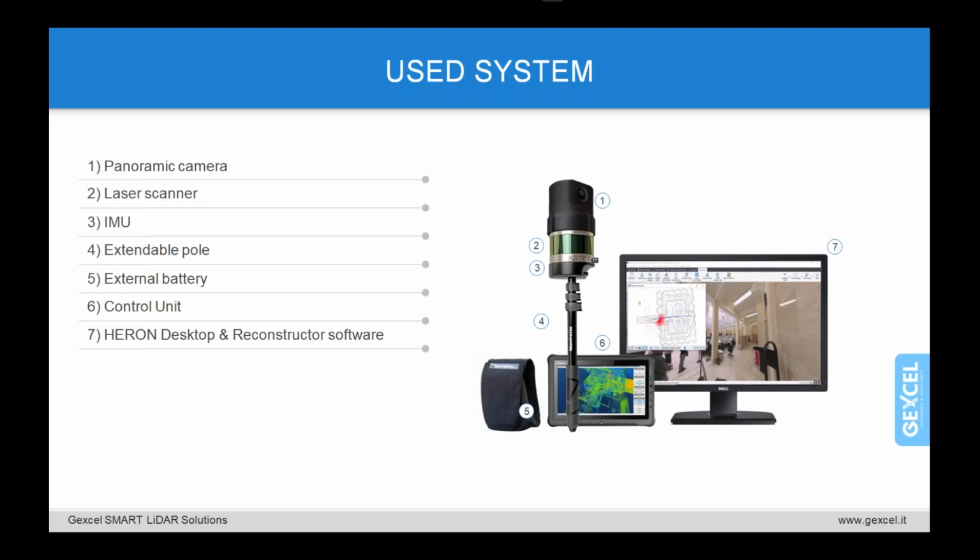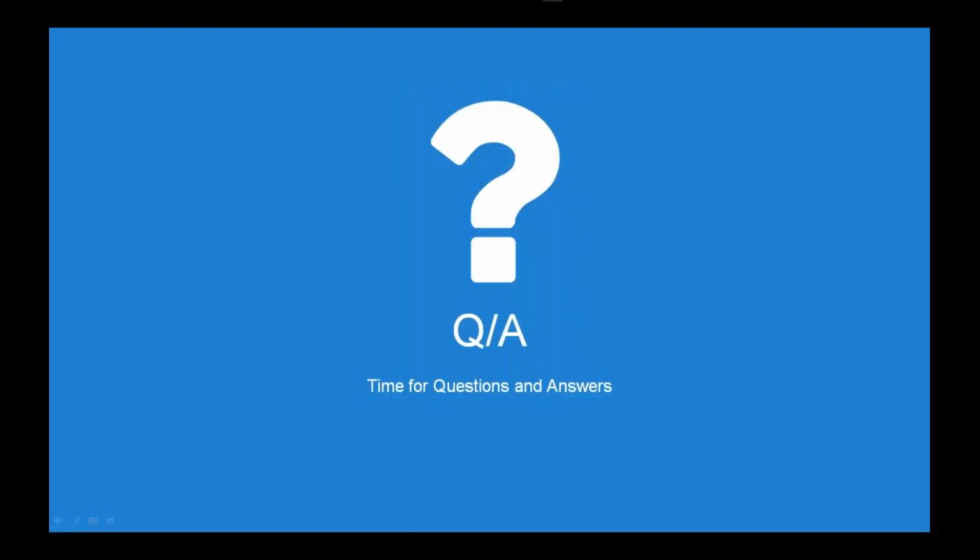To get the colored point cloud, the user does not have to do anything, because the camera and the laser are already synchronized. So to get the RGB point cloud after the post-processing, you just need to press the export button, and you get two things: the RGB point cloud and the pictures overlapped to the point cloud. So in case you would like to take measurements or investigate the picture, because some details are much more visible, you can work on the picture, because in the background you have the point cloud.